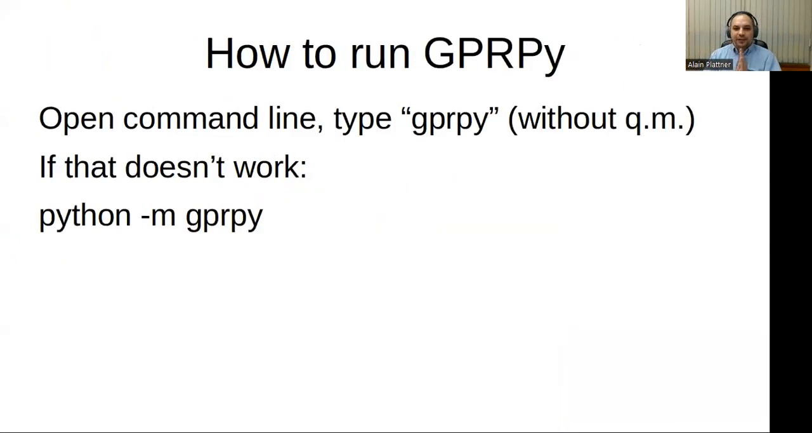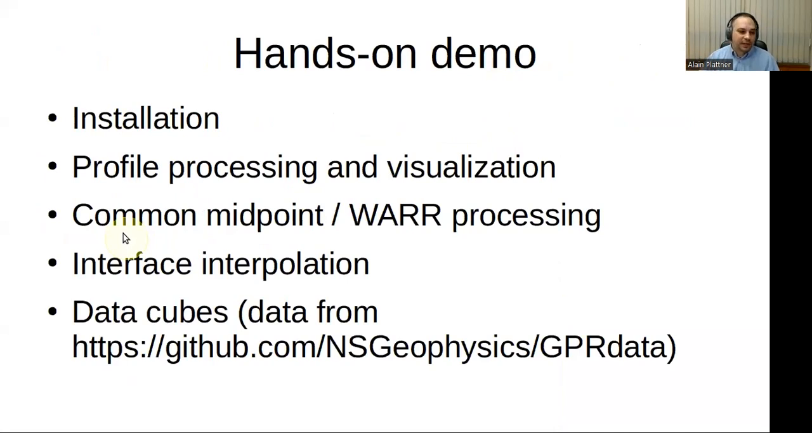Generally, after you install GPRPy, on some systems you can run it simply by typing GPRPy and then Enter into your command line. On others, you may need to type python -m GPRPy, or sometimes even python3 -m GPRPy. This is how it works on Windows. I'm going to show a demo on how to install it on Windows, and I'm then going to do some profile processing and visualization. This is going to be by far the biggest part. So installation will maybe take up 10 minutes or so.